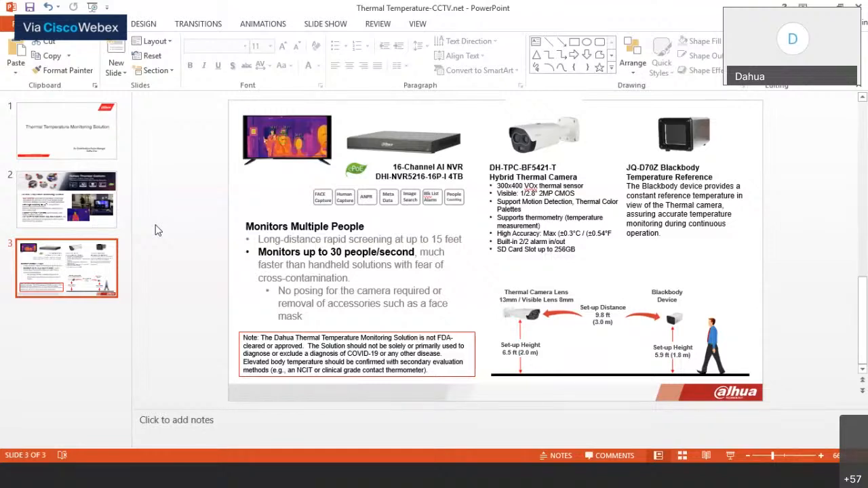Any more questions? Does the height have to be exact? You've got 6.5 and 9.8, or is there some kind of tolerance with them? I would say try to have them as accurate as possible because our company has stressed that it's very important. So I would keep it within those measurements. Yeah, bad angles and bad positioning are really bad for these thermal cameras, so it's got to be pretty accurate.